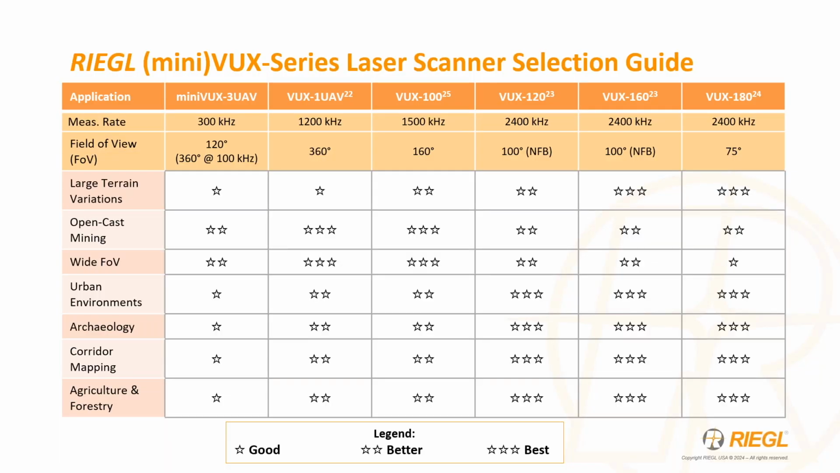And of course, we do have a large product portfolio as mentioned before. So of course, it's a matter of, well, which one makes the most sense for me or for you?